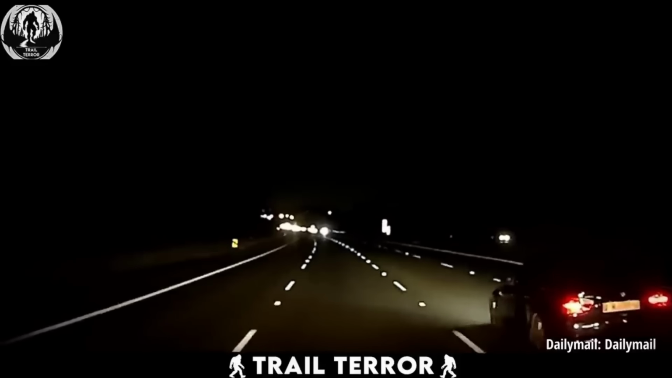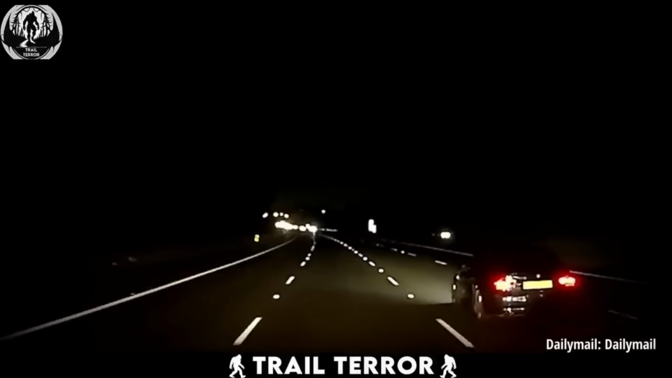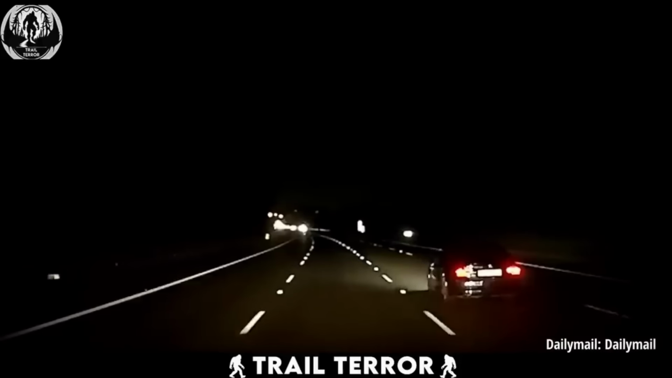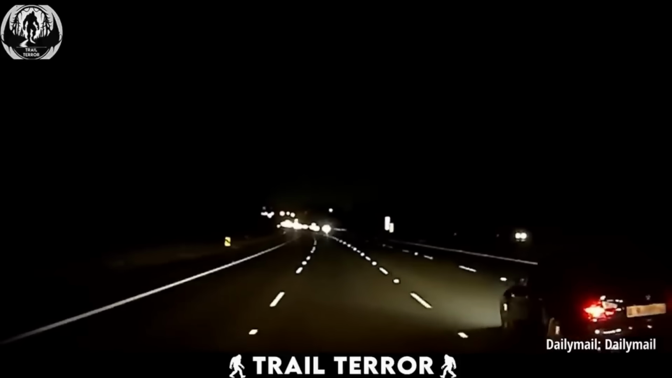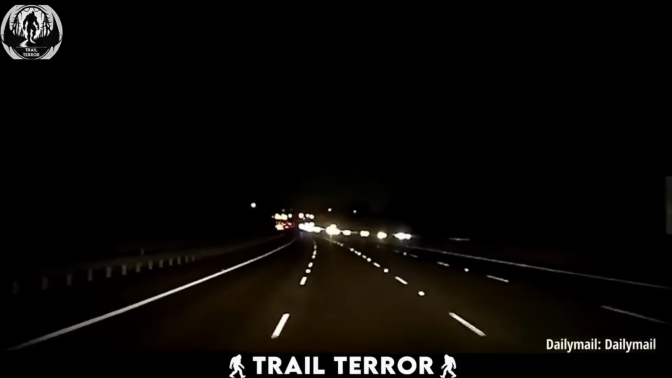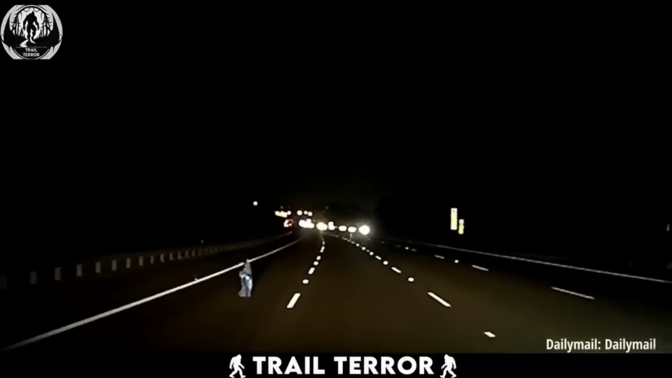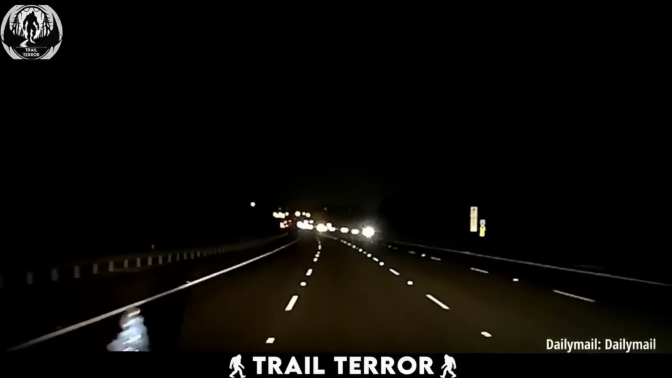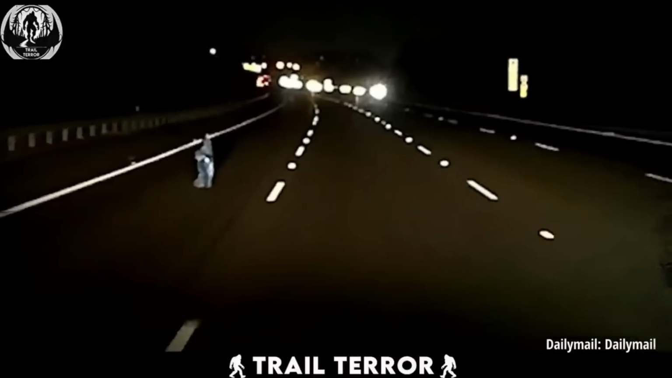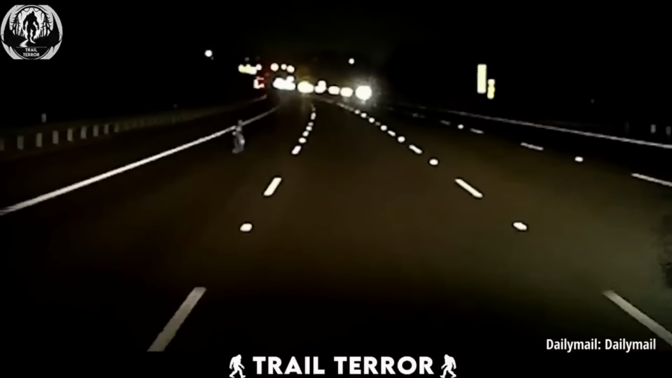This clip shows a driver cruising down an almost empty highway at night. The road is quiet, with only a few cars scattered around. But then, out of nowhere, something suddenly appears in the middle of the road, illuminated by the car's headlights. As the car approaches, you can see this thing walking right in front of it. Thankfully, the driver narrowly missed whatever it was. The video cuts out after that, but the encounter is enough to leave you with chills.